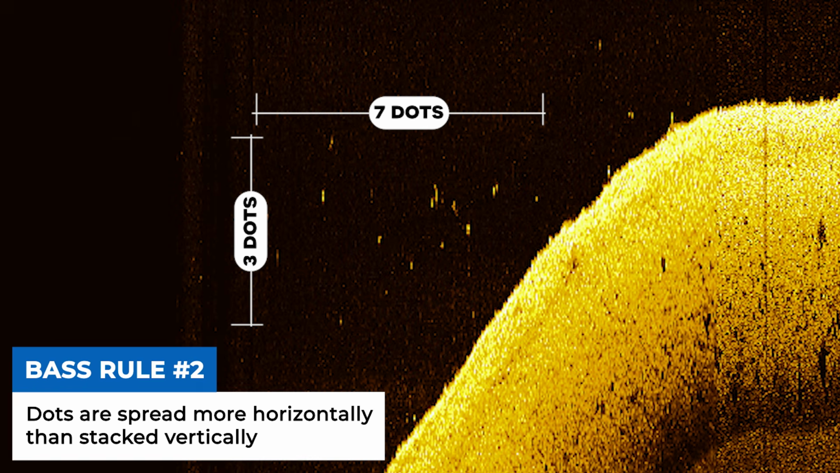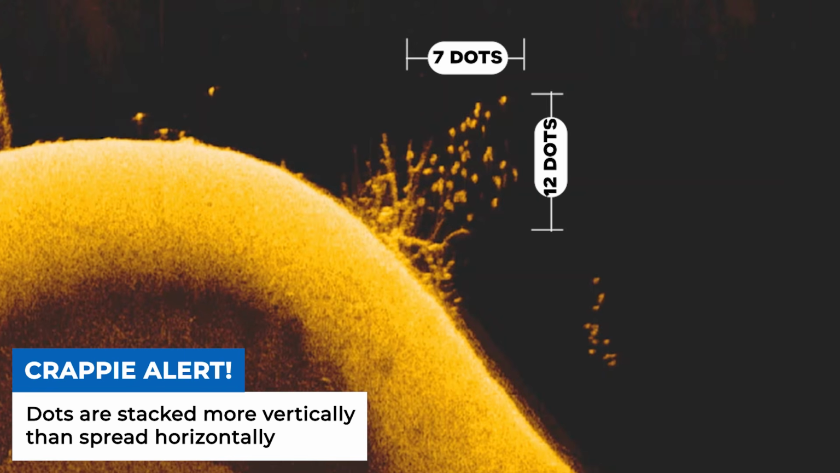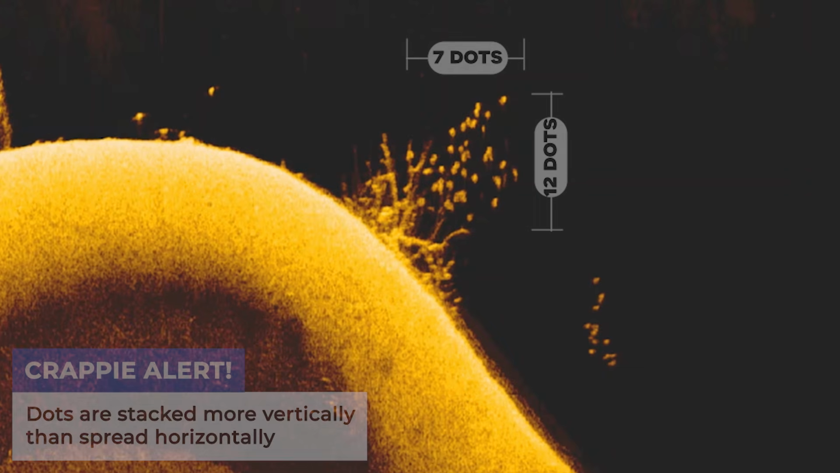you're dealing with bass. On the flip side, you may find a grouping of fish that looks similar to this, but is spread more vertically than horizontally. In this situation, you're dealing with crappie. Crappie like to stack on top of each other, 7, 8, or 9 dots tall.